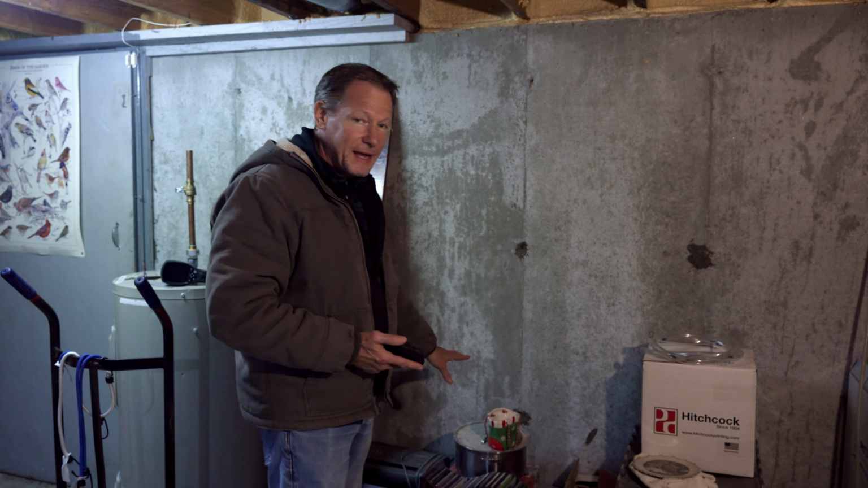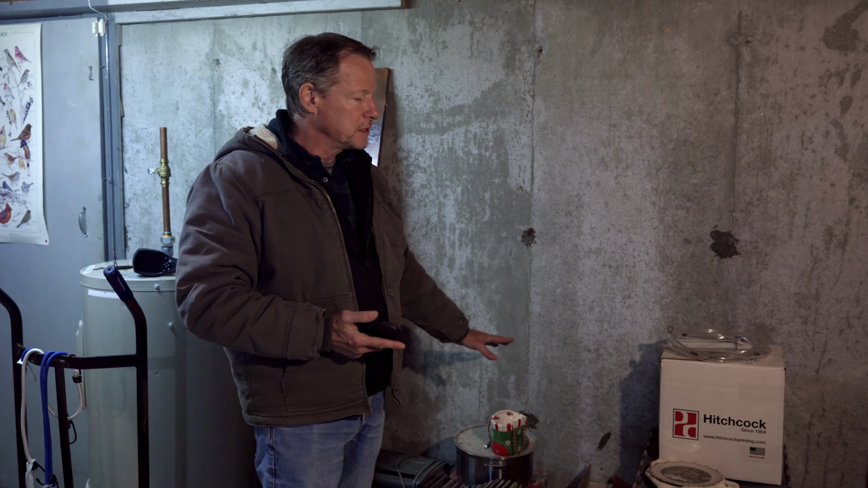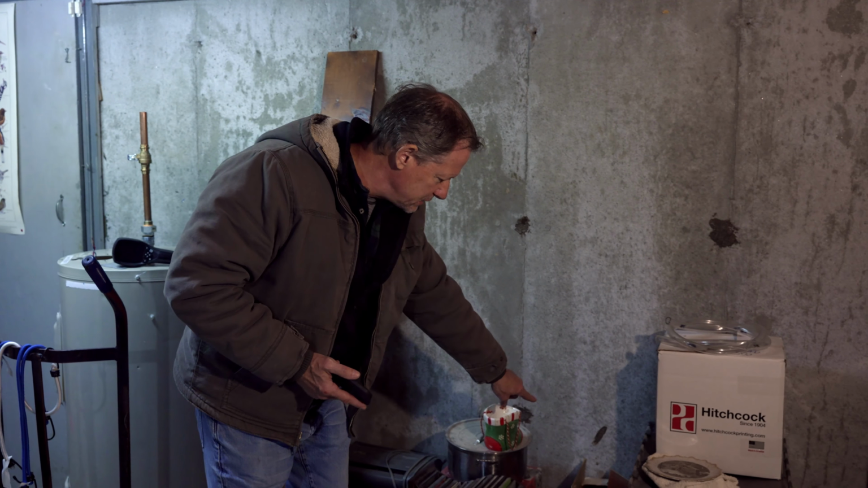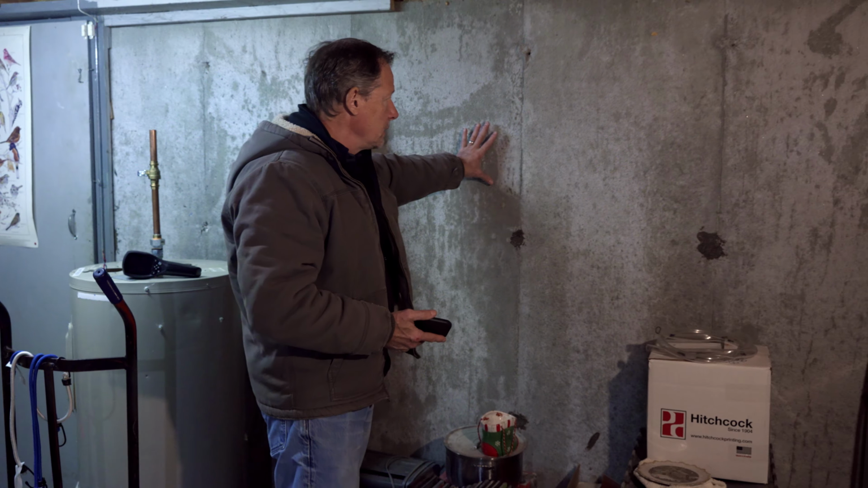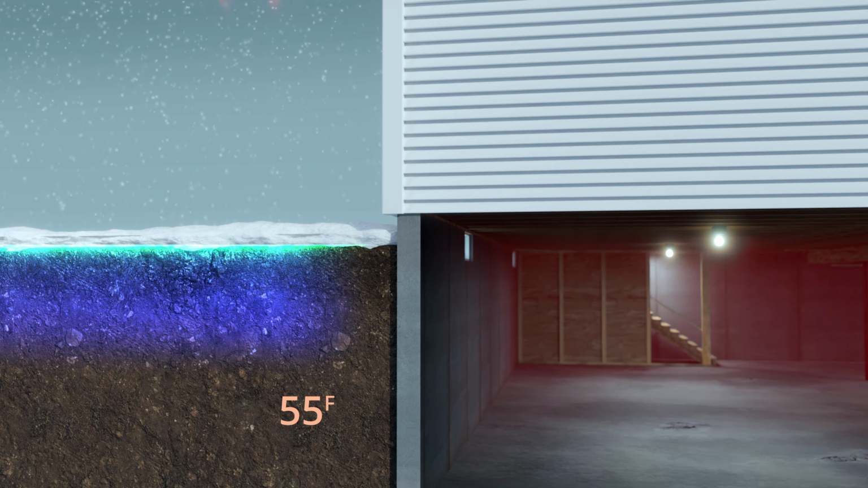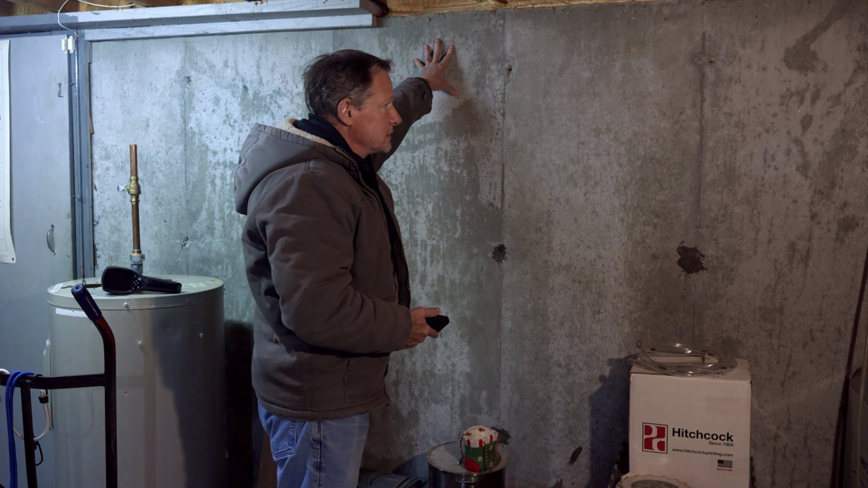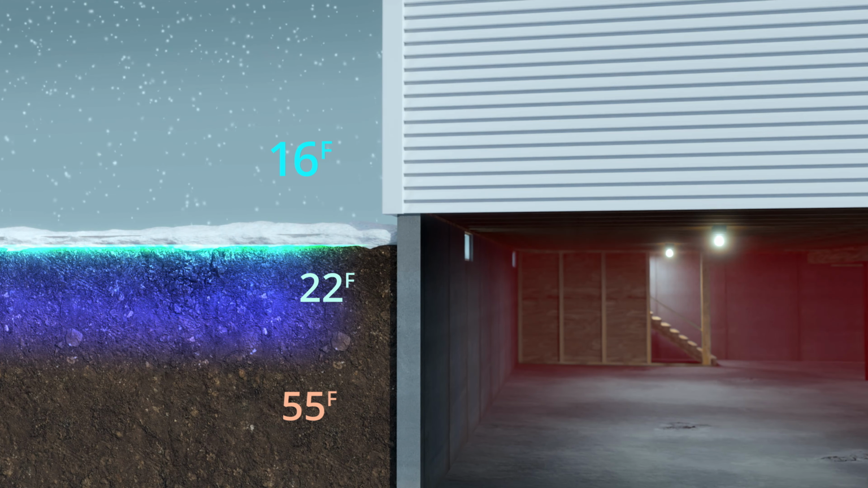Now, below grade is the average outdoor air temperature year-round in your area. So in our area, it's 55 degrees down here. On the other side of this wall, if I drill a hole into the dirt, it's 55 degrees. Up here, where there's snow outside today, it is obviously below freezing, and up here it's whatever the temperature of the outdoor air is. So we know that it's a very cold day, it's winter.